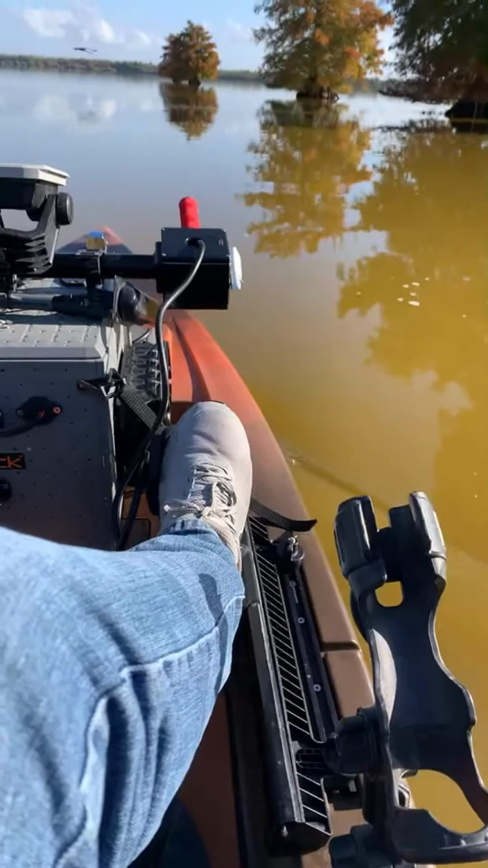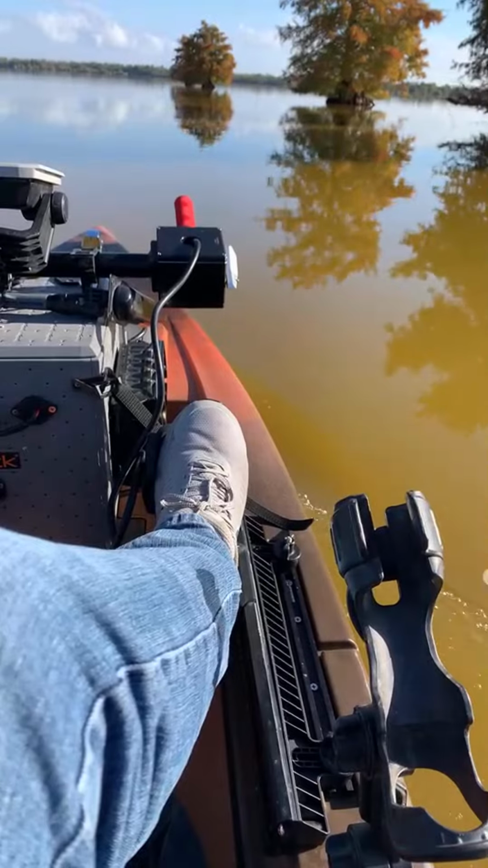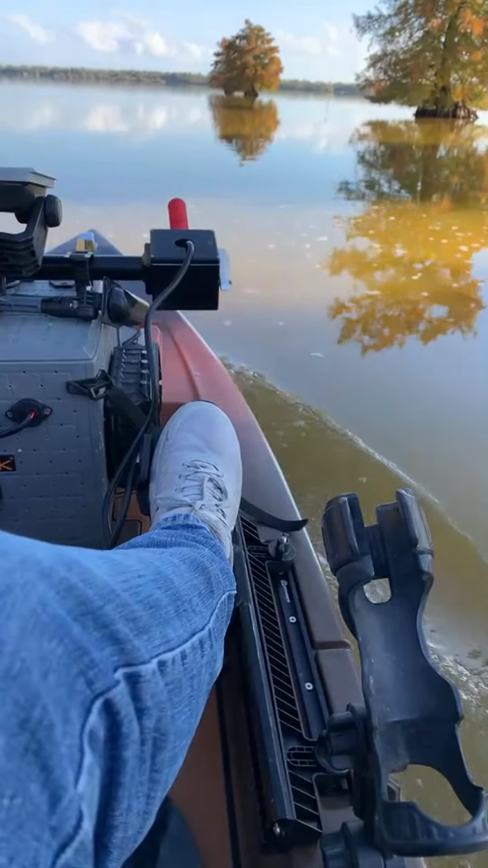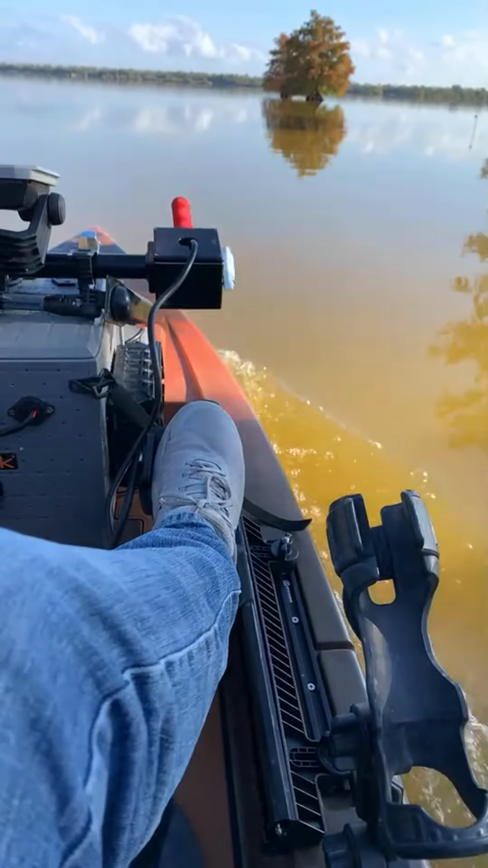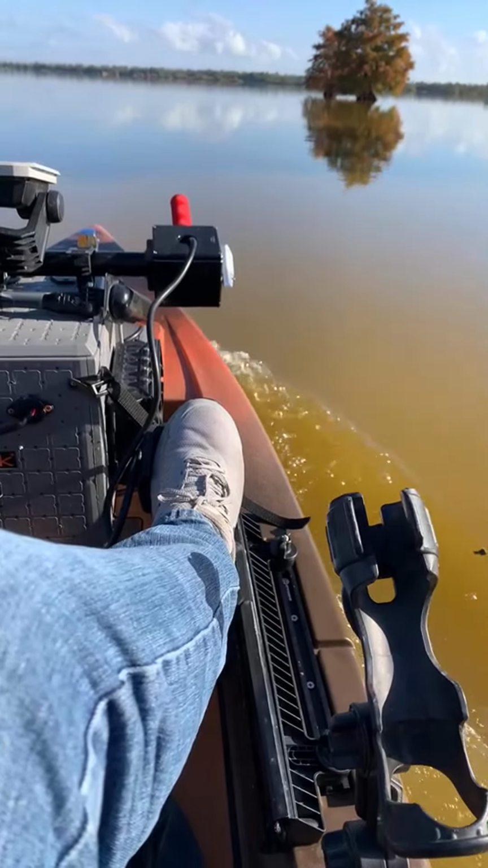Oh, I'm getting stuck in the mud right here. This thing is shallow. At least the lake is kind of flat today. All right, once we get past that tree, we can drop the other motor in the water and test it, and I'll pick up the Garmin motor.